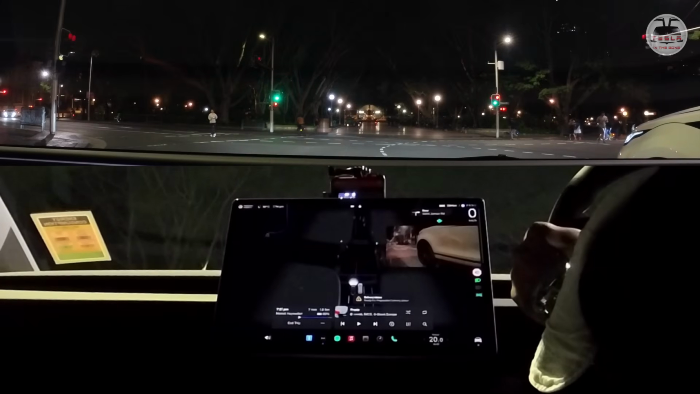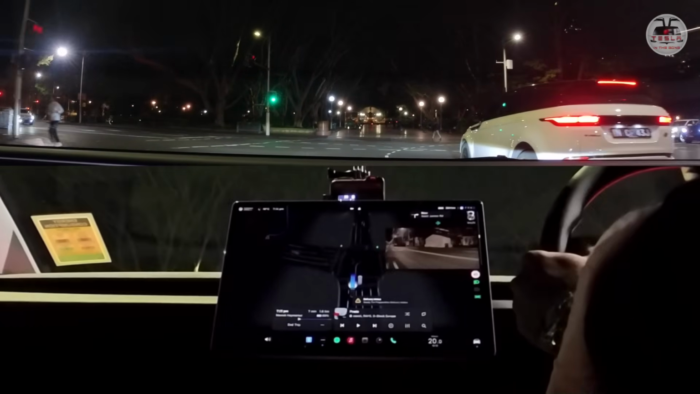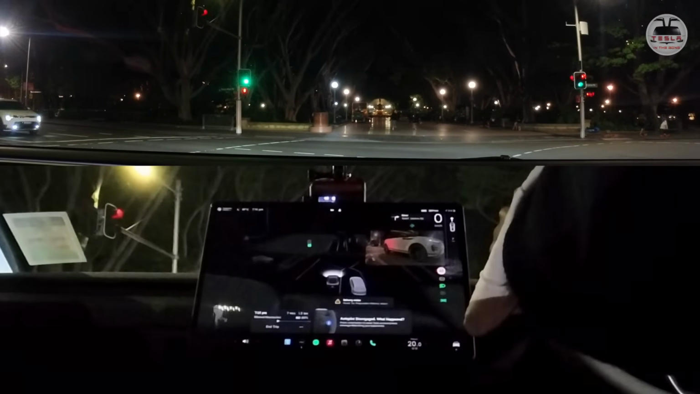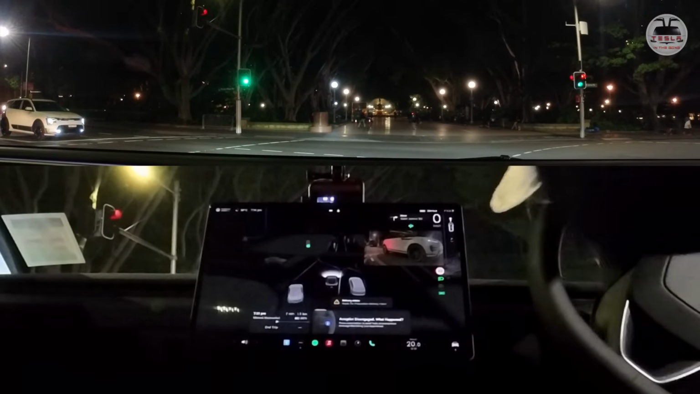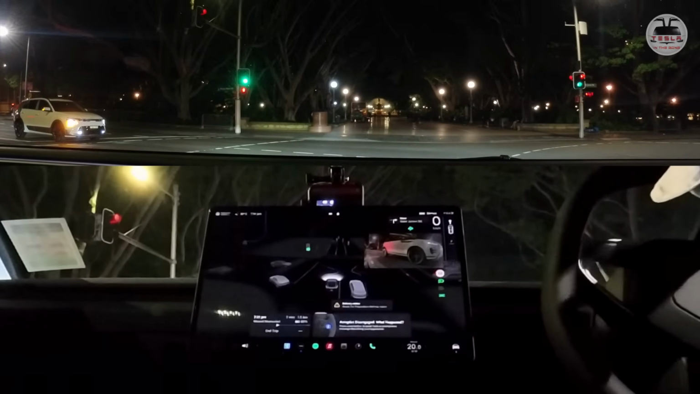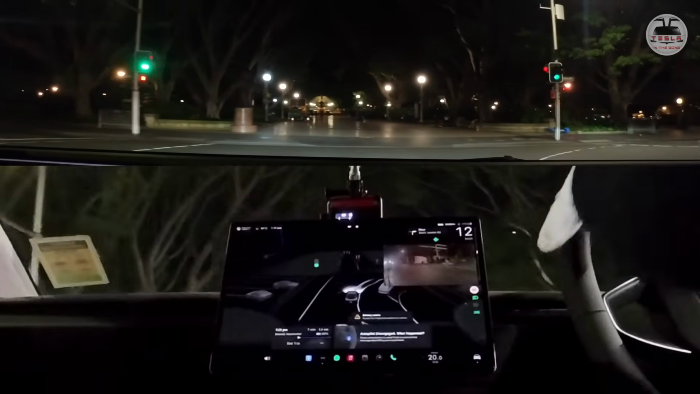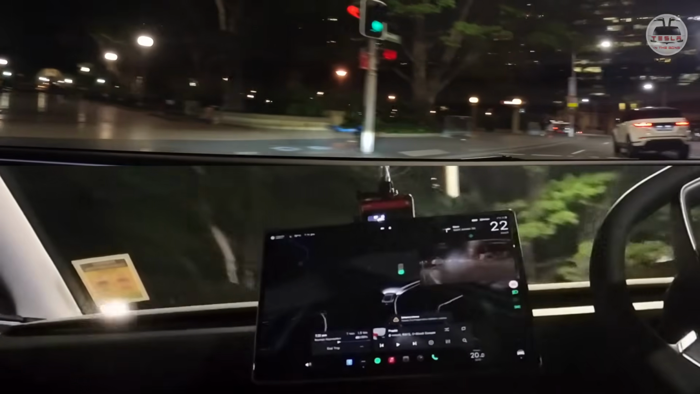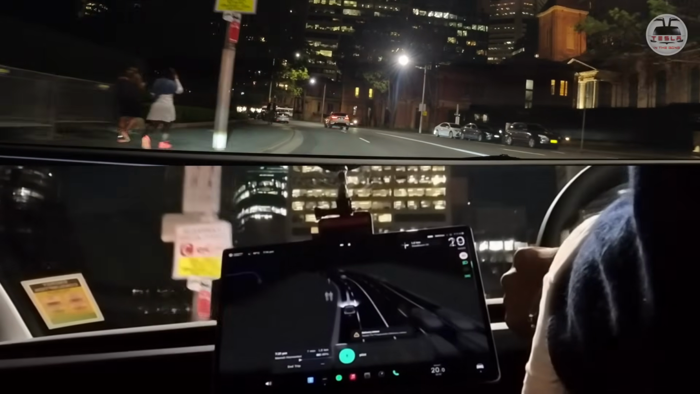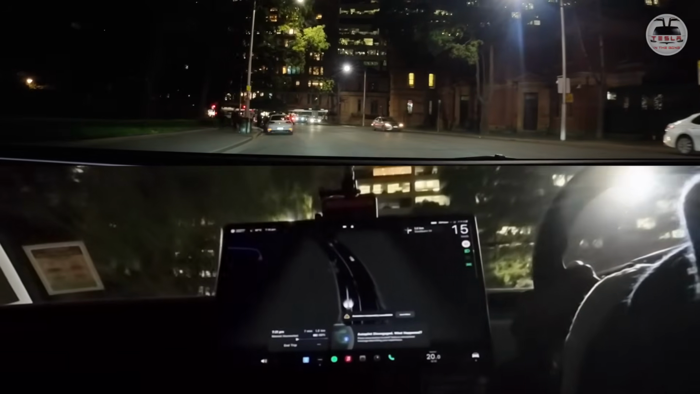Okay, green. Okay, moving forward. Oh, we have a right red. We shouldn't be going forward. Yeah, now we should go. Okay, that I took over there. Okay, let me re-engage autopilot. Okay, re-engaging autopilot there.